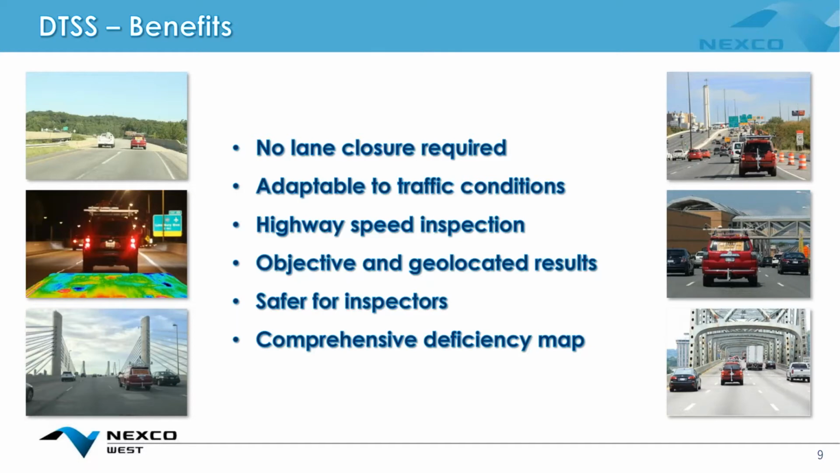And so the benefits of this system are, of course, the absence of the lane closure. Not only that, but the system being used is adaptable to traffic conditions. So this means that no matter what speed limit you're going at, from 0 to 70 miles an hour, this thing is going to take a consistent and objective data set. And of course, the imagery taken is objective. It's geolocated so that any deficiencies found can be very easily referred to.